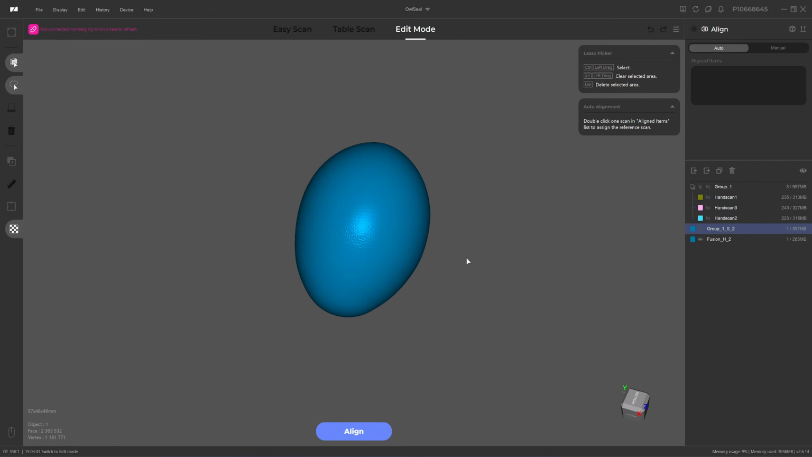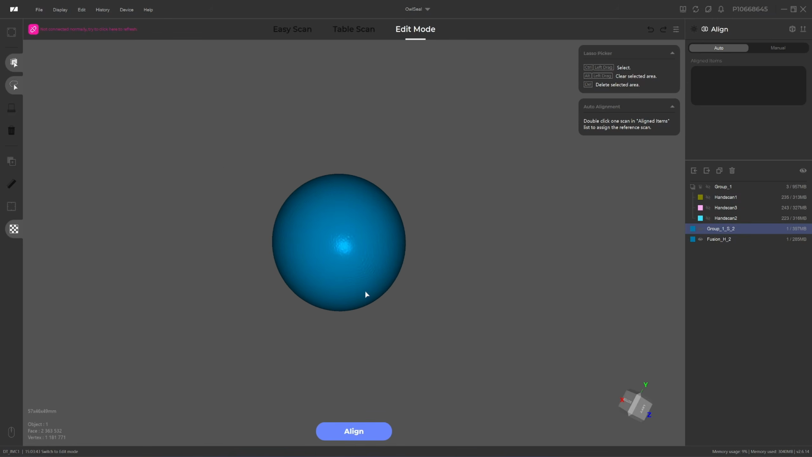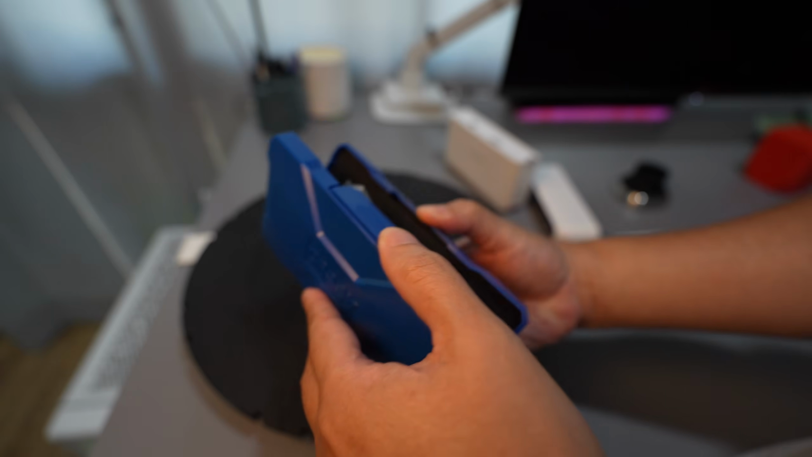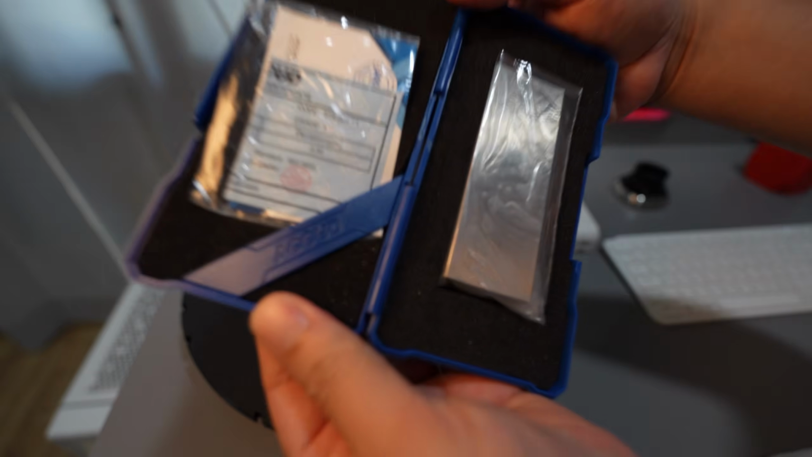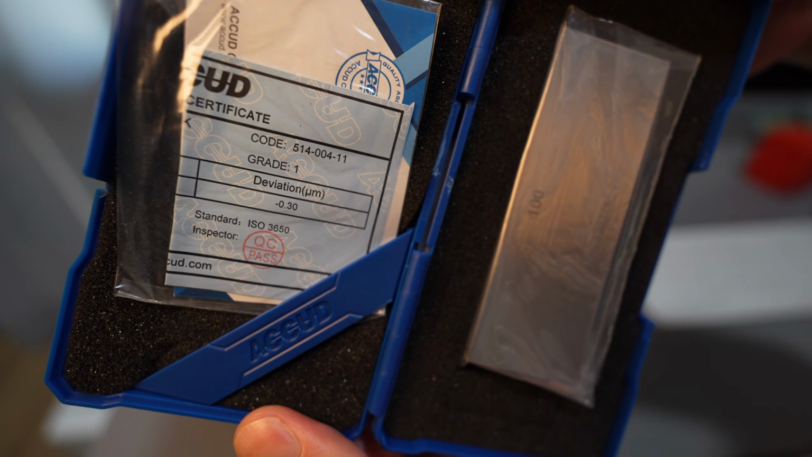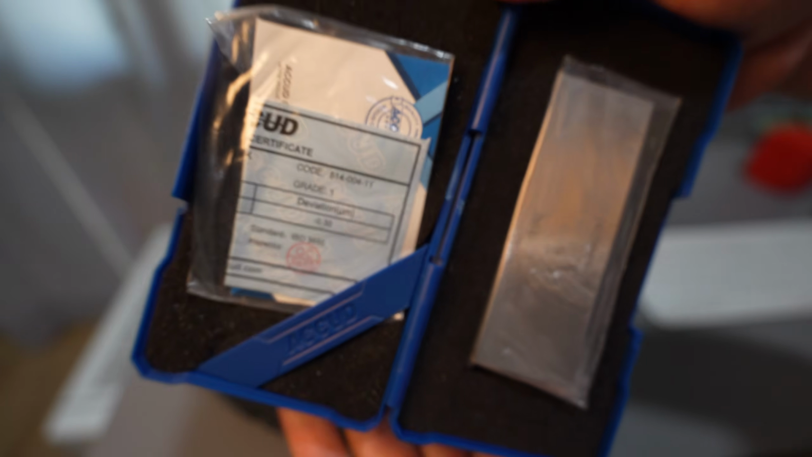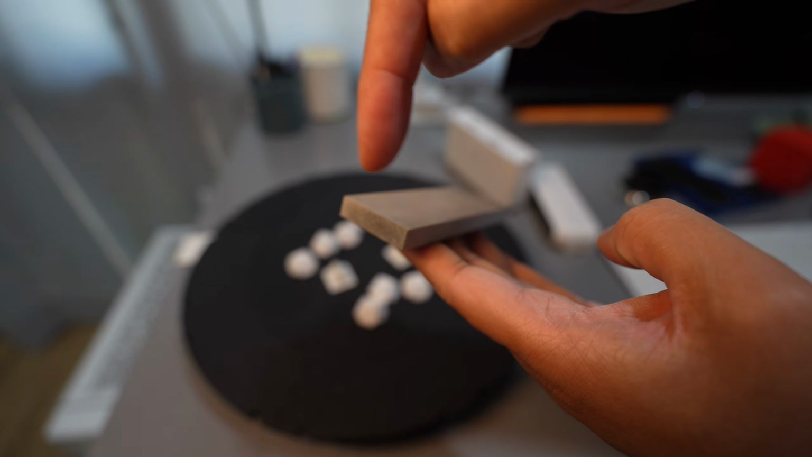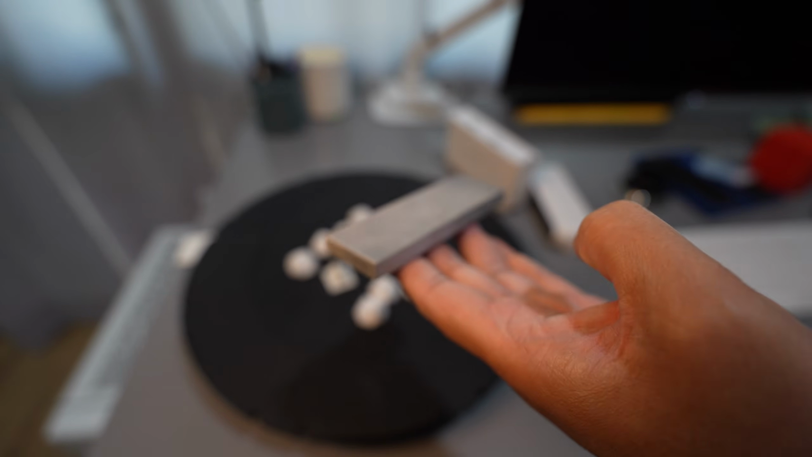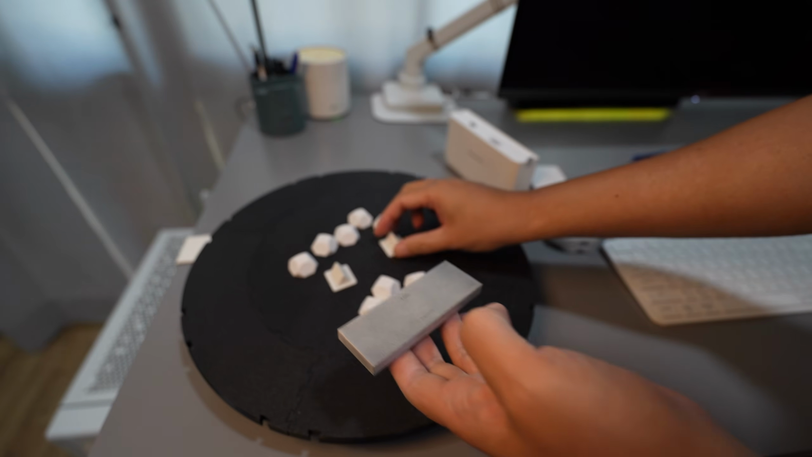I ran the same test with the Seal, and it was able to align the eggshell automatically, just like the Moose I tested last year. Next, I run an accuracy test using a class 1 100mm gauge block. This block has an error margin of only 0.3 micron. The tip of the gauge block has a mirror finish, so I need to apply a thin layer of spray.